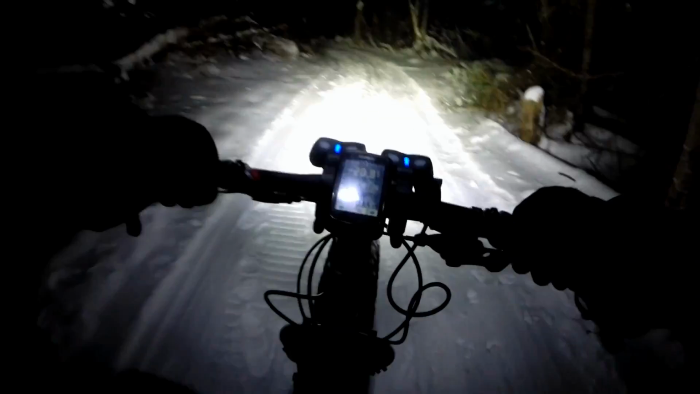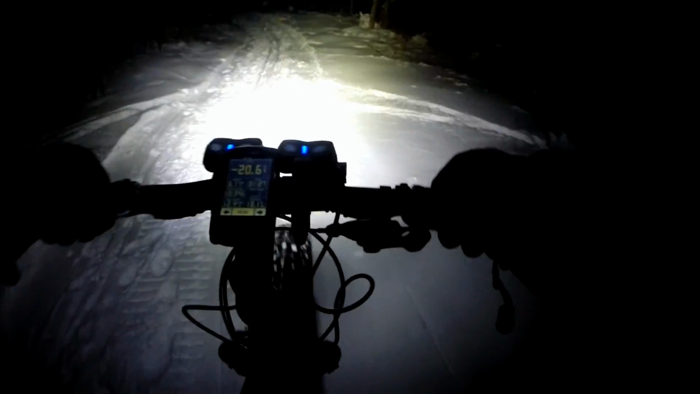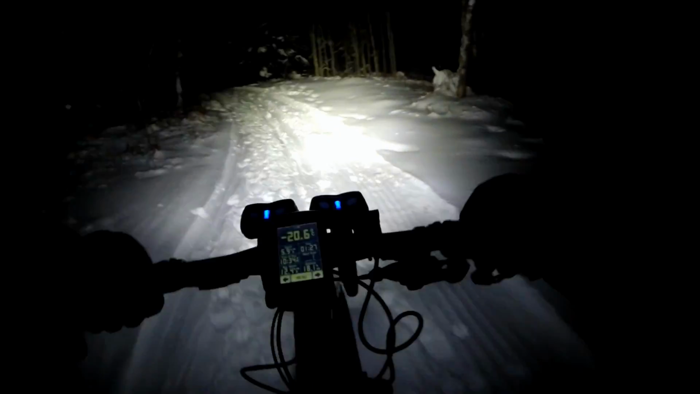Tire breaking through. Precisely metered power output is allowing us to continue riding. Okay. Becoming more difficult to ride.